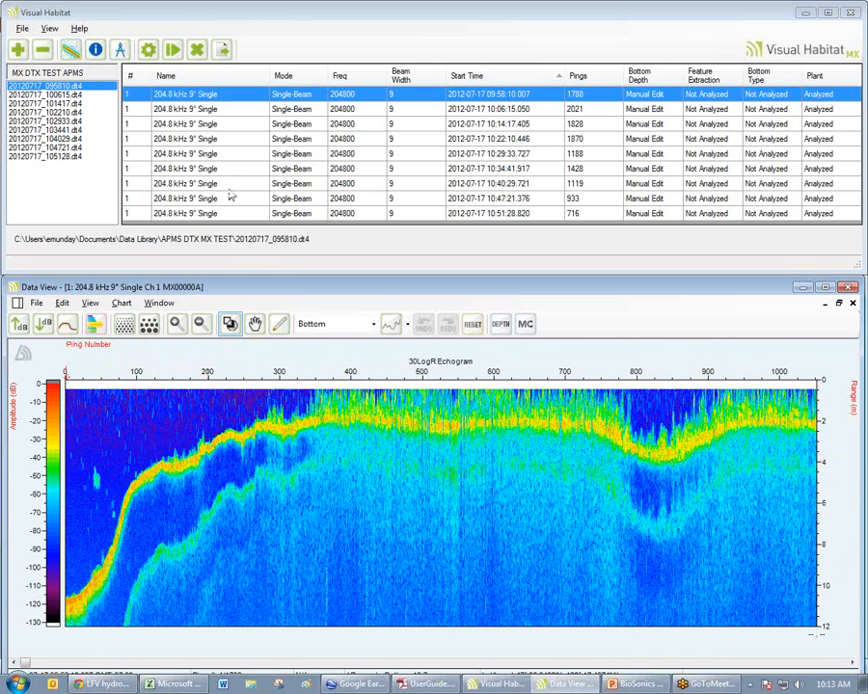So this is an echogram for this file. And what you're looking at here is the bottom. And then these green vertical lines represent the milfoil, the plants. And so you can see we're on the edge of a channel, where it's deep. And then we go up into the shallows, and that's when the plants begin to really show.